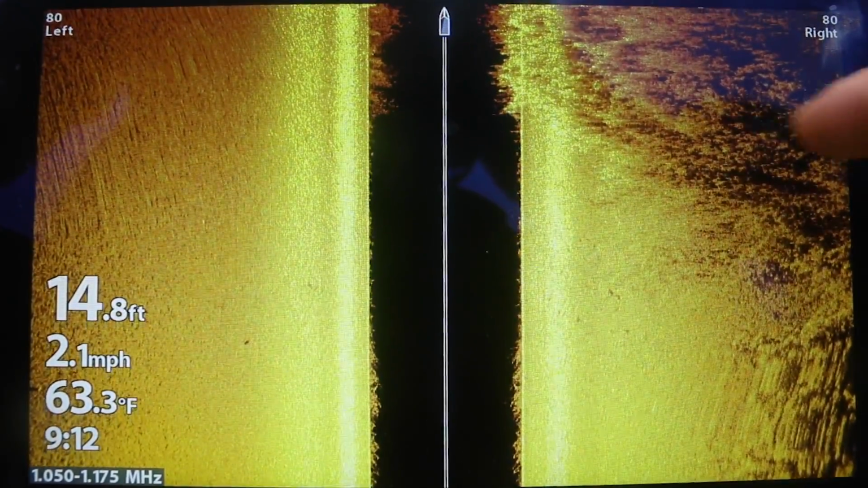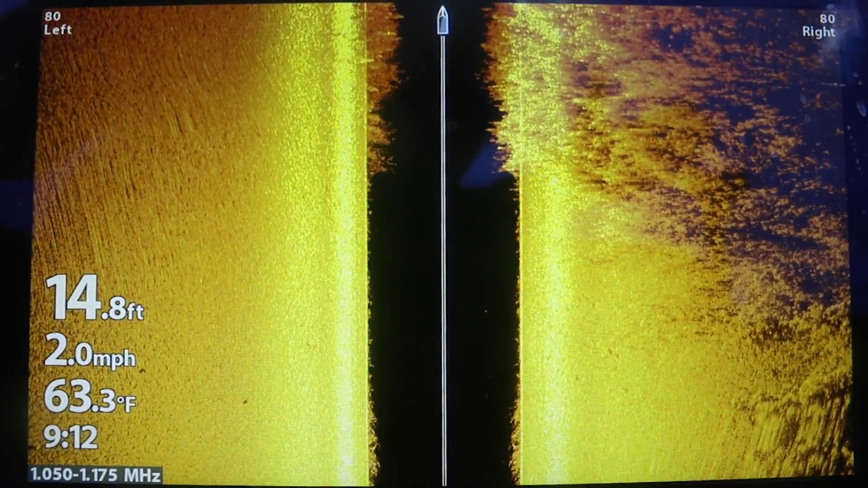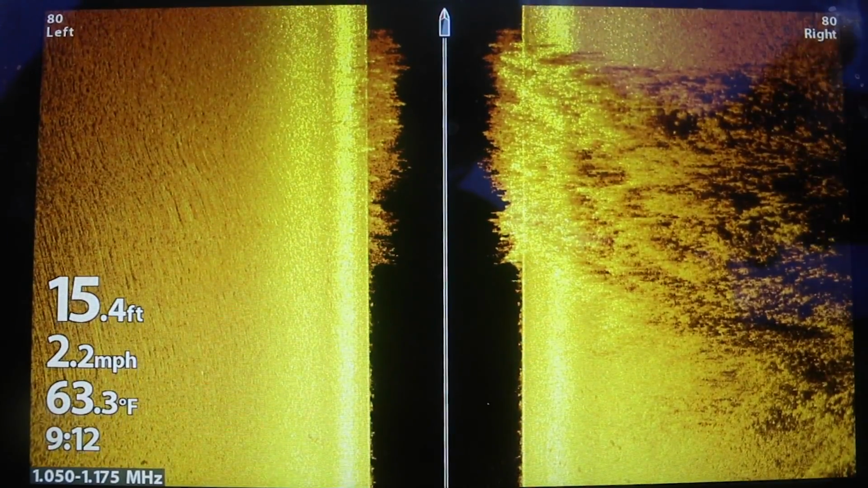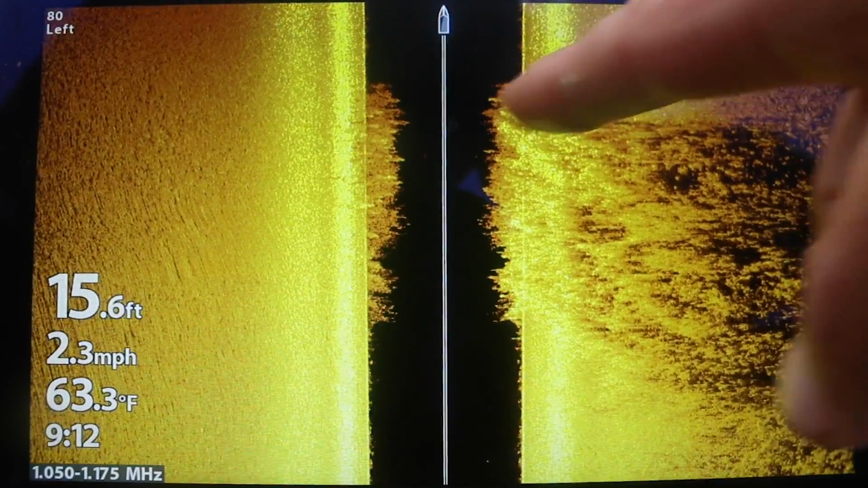You can see we're getting into really thick stuff right here. Got this weed edge, so whenever I see that come towards my boat like that, I just bump my boat out, like you can see I did here just in the last little ways. Now this would be a classic spot where you'd see walleyes on that clean edge. Look how clean that edge is.